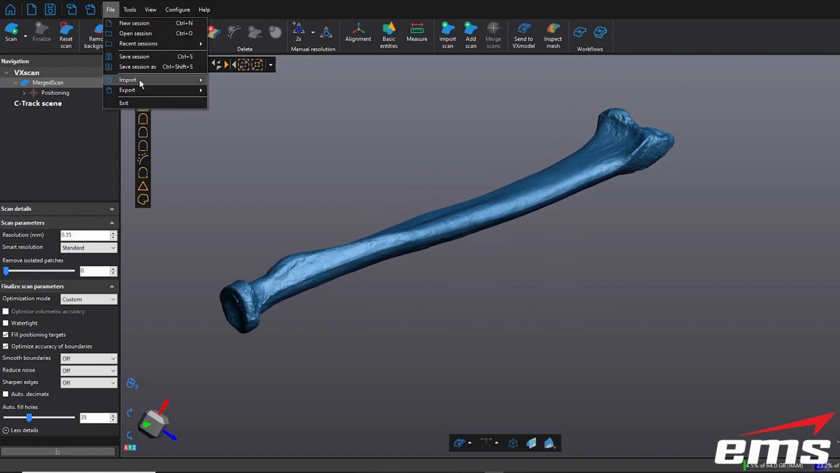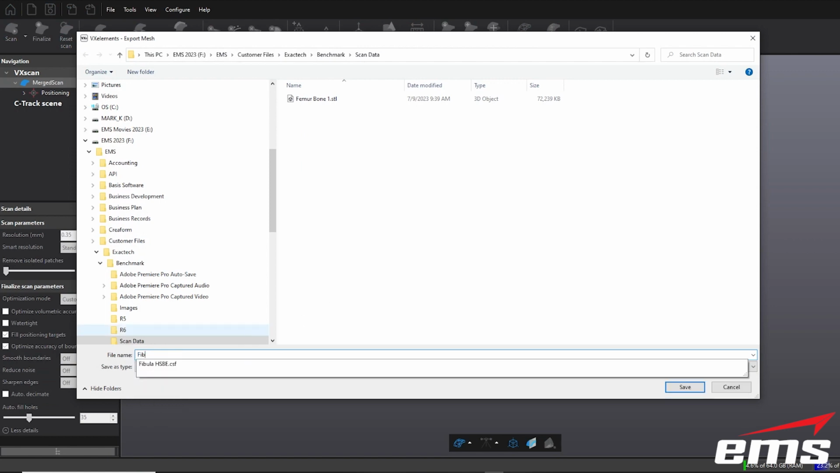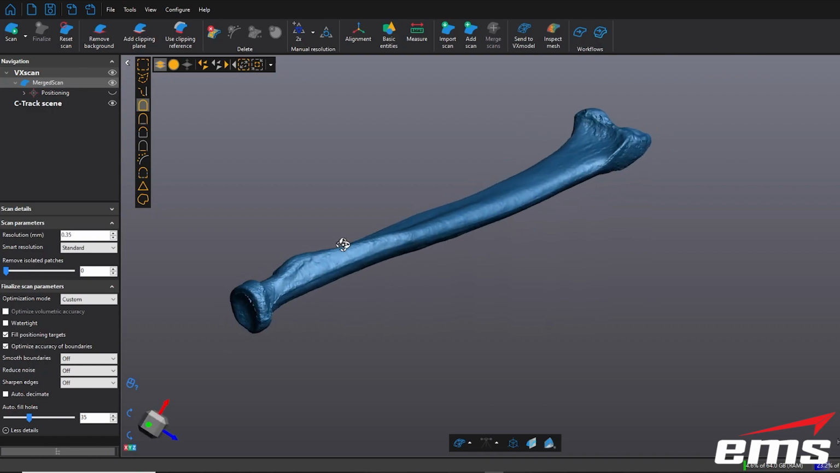Okay, so now I'm going to export just like we did last time, mesh, and output it. So that's it. So our second one is done.